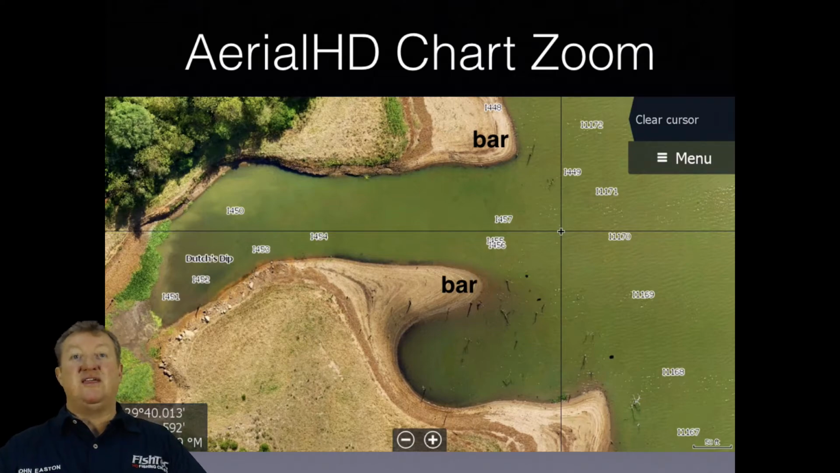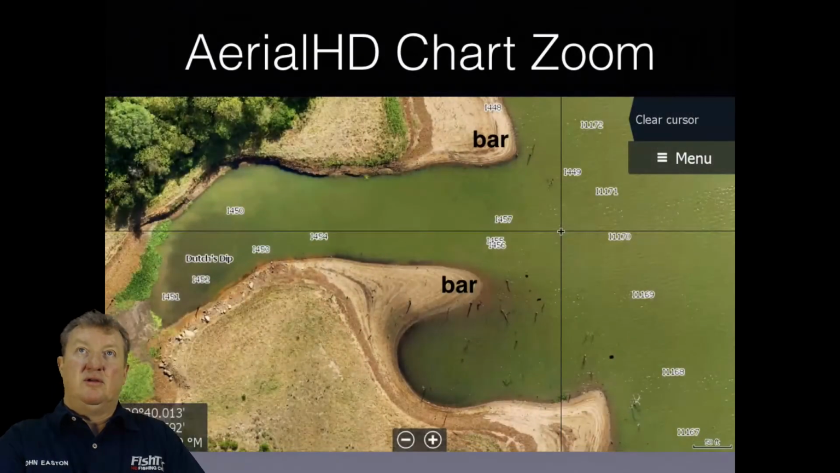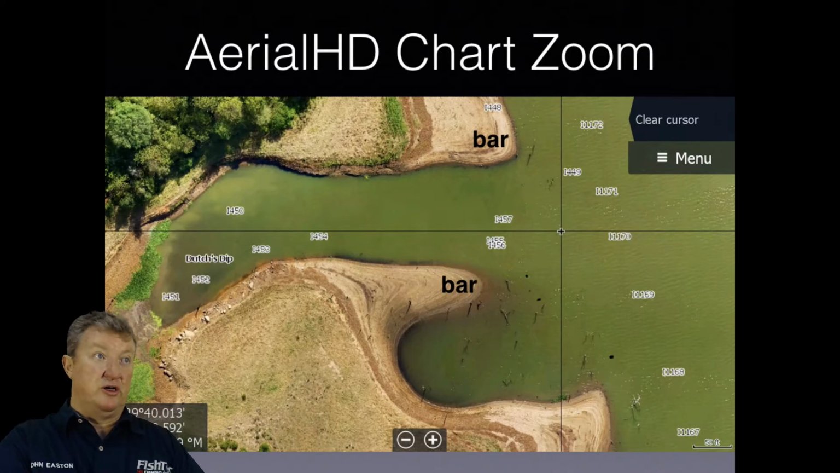But we'll see how that goes in future. If that dam ever drops low again, we'll be back there with the drone and we will update those charts. But guys, just for a second, that's what you get with satellite imagery, and that is what you get with the drone.